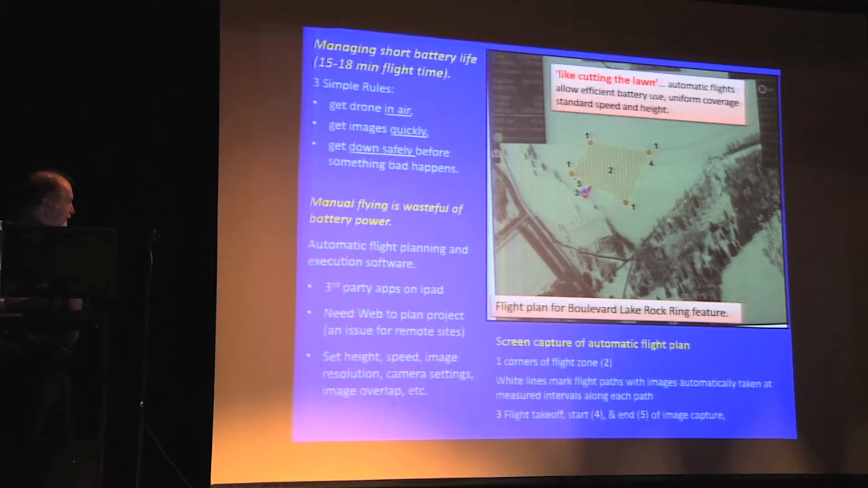Now, fortunately, with this particular version of technology, third-party software is now becoming available that allows us to set up automatic flight plans. We define the corners of the area we want to survey. We say how high we want it to fly, how much overlap between individual images, and how fast we want it to fly. And essentially, you save that flight plan. And then when you've got the drone in the air, you launch that saved automatic program. And just like cutting the lawn, it flies these prepared flight paths, capturing all of the information at the standard that you specified.